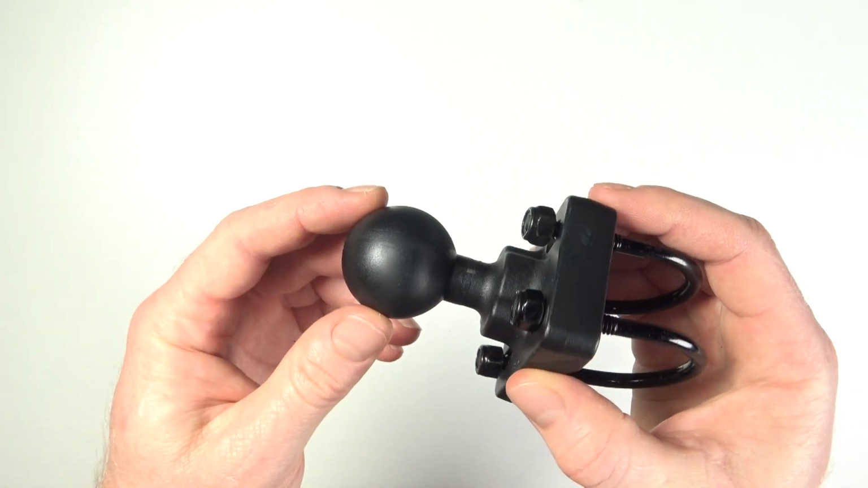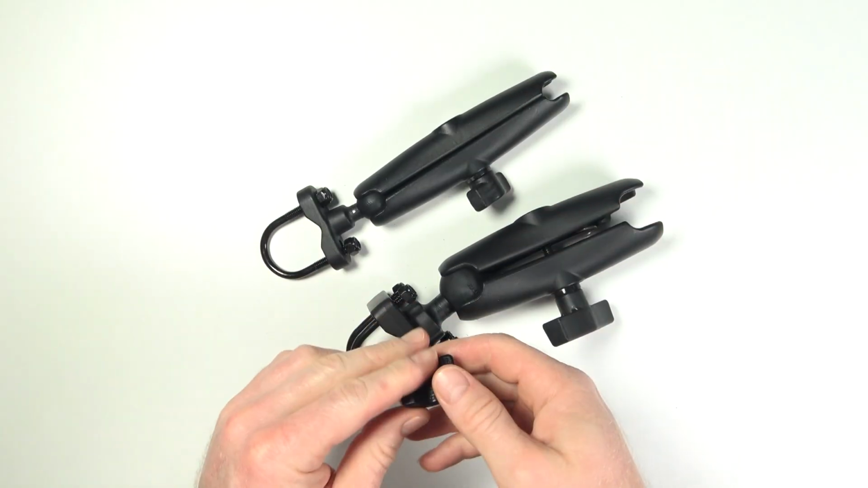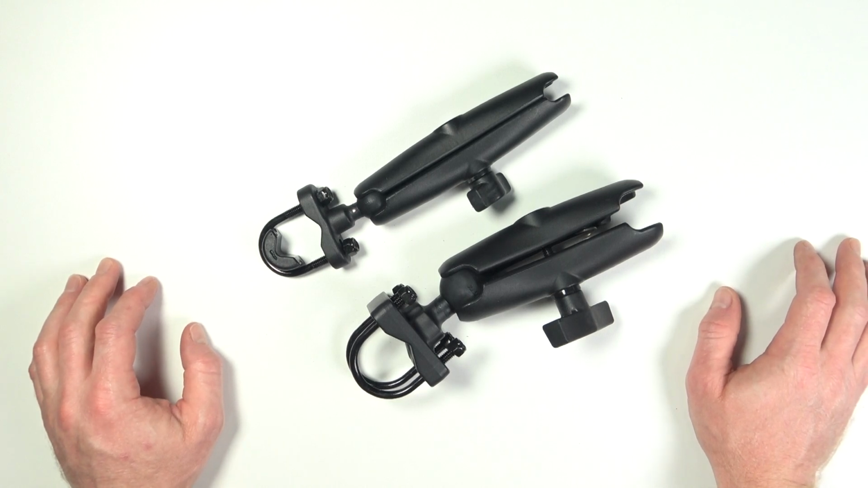Most people will opt for the screw down or bolt down option over this one, but this can be a good option for ATVs, buggies, and maybe your shooting bar for those that have drop down windscreens.